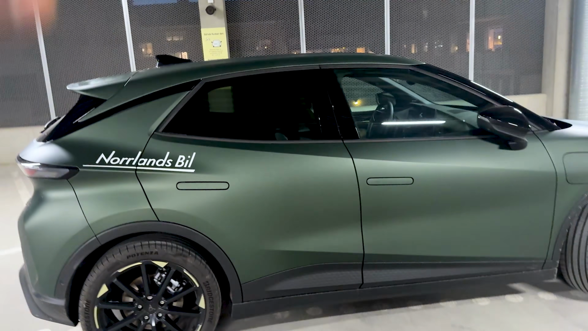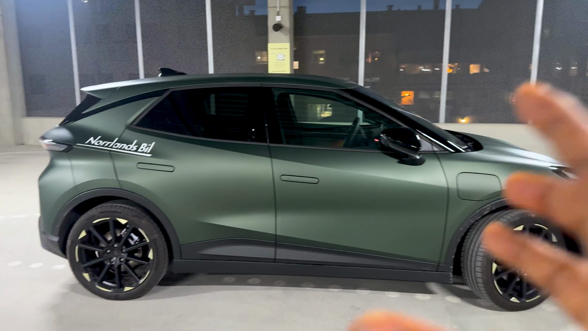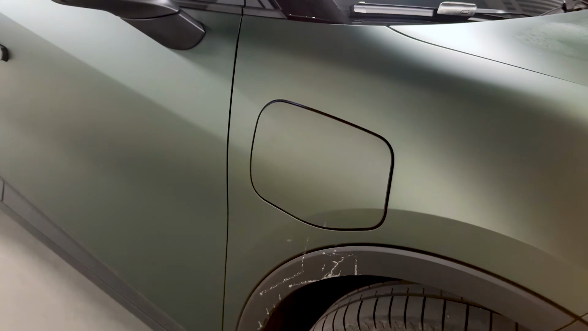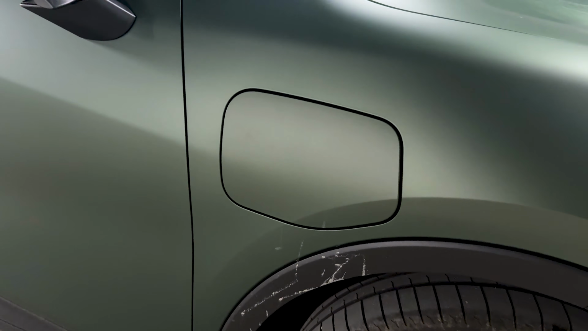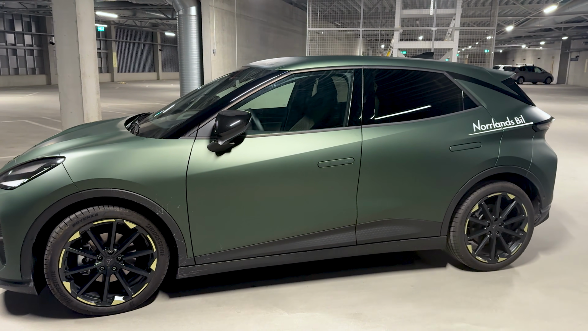Some of the biggest highlights for this vehicle: you have an electronically limited slip differential in front. On Volkswagen's new MEB Plus platform, the electric motors have been moved from the rear up to the front. Battery size is about 51 kilowatt hours of net battery capacity and a WLTP range of somewhere around 420 kilometers.